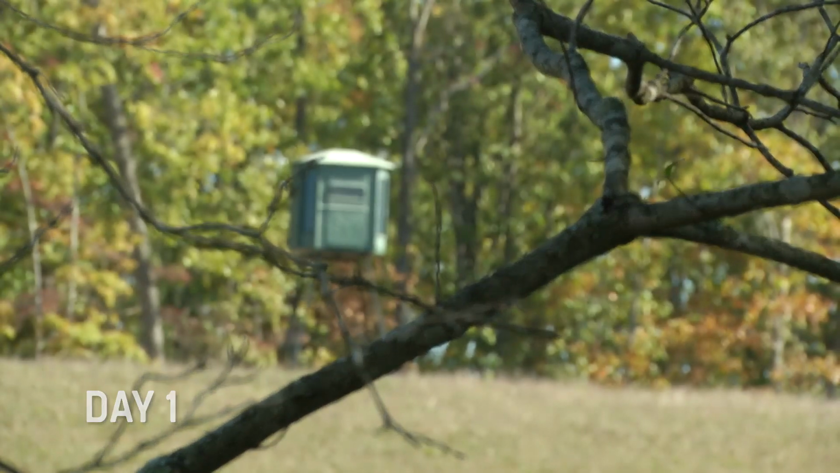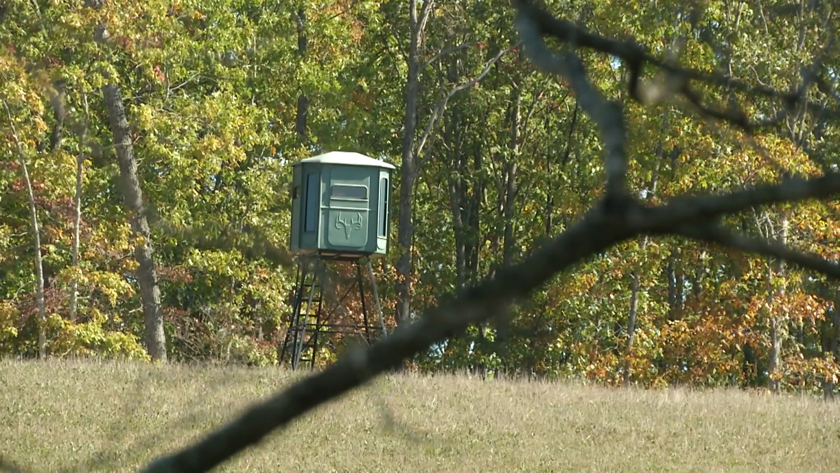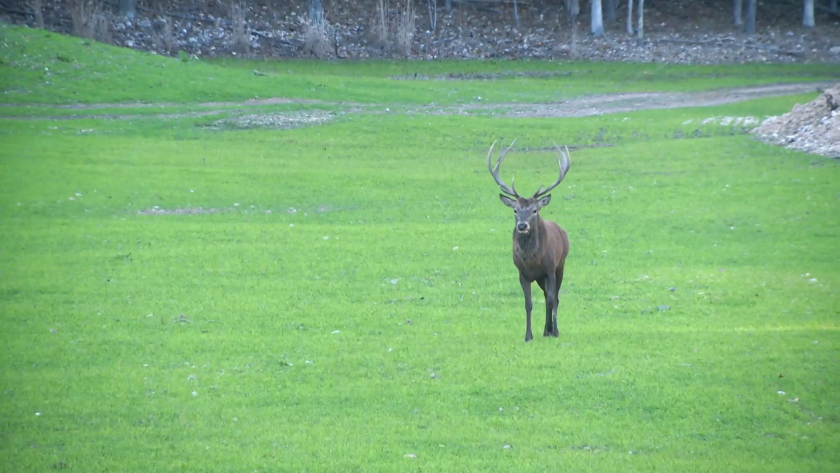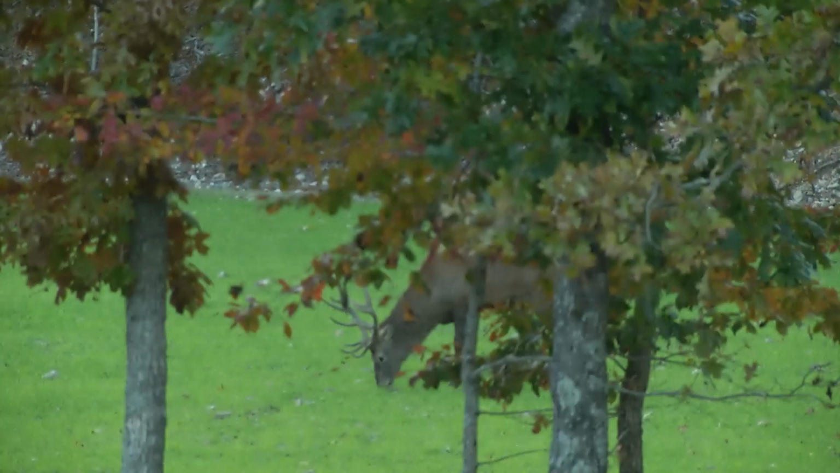Matty's first hunt was from a tower stand that was overlooking a big food plot. And although there were a lot of stags in the area, there wasn't anything that was even close to being mature.